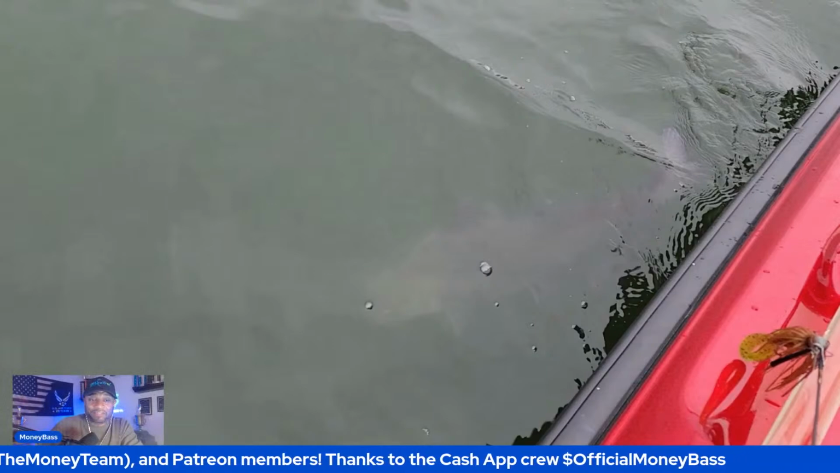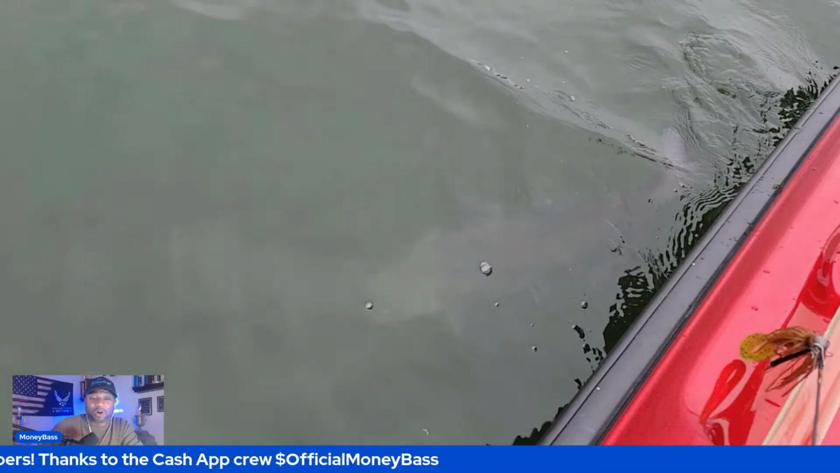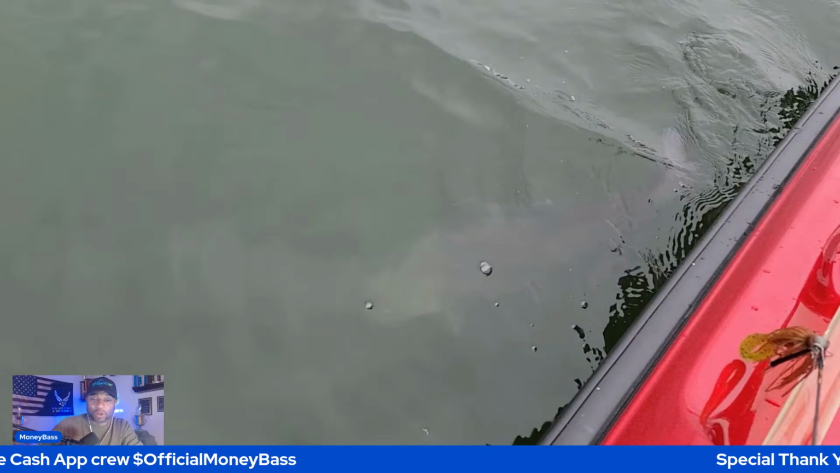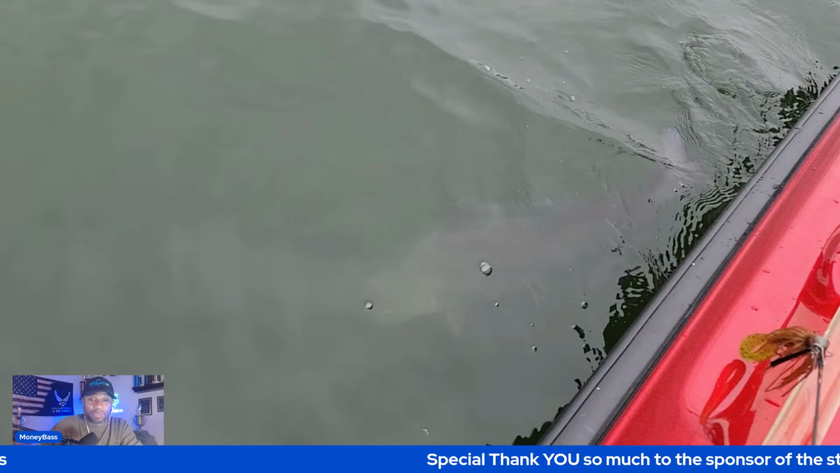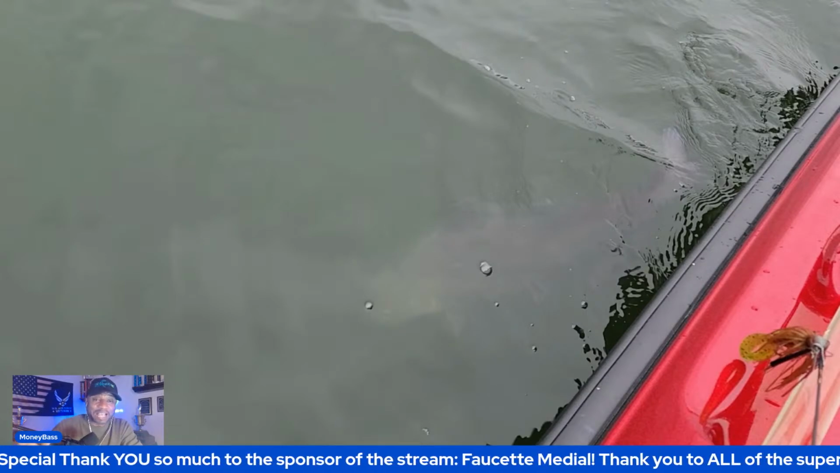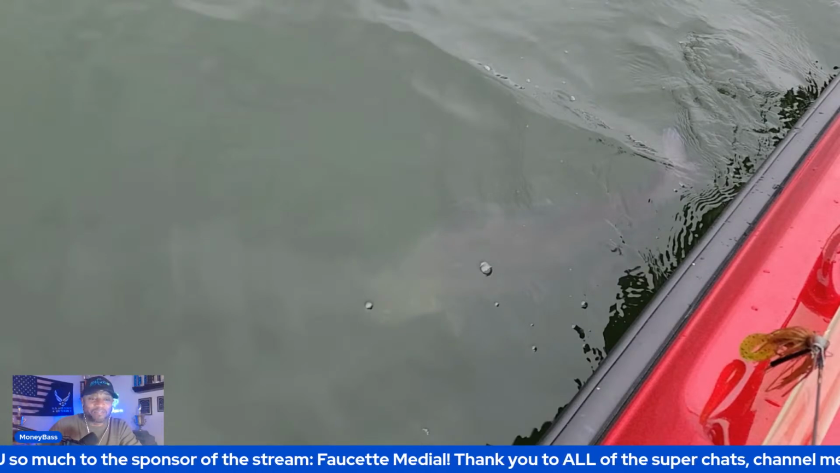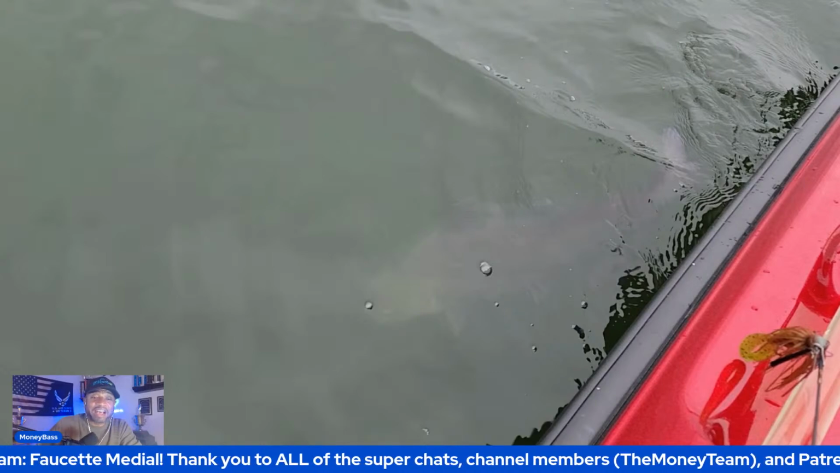I don't know if you guys can see the size of that fish, but that thing is huge. It's actually longer than if you were to hold your arm out. That fish is longer than your arm. It probably weighed, I would guess, anywhere from 20 to 30 pounds. And that fight, I wish I had my cameras rolling, guys. That fight on that fish probably took a good 3 to 4, maybe even 5 minutes to get that fish in.